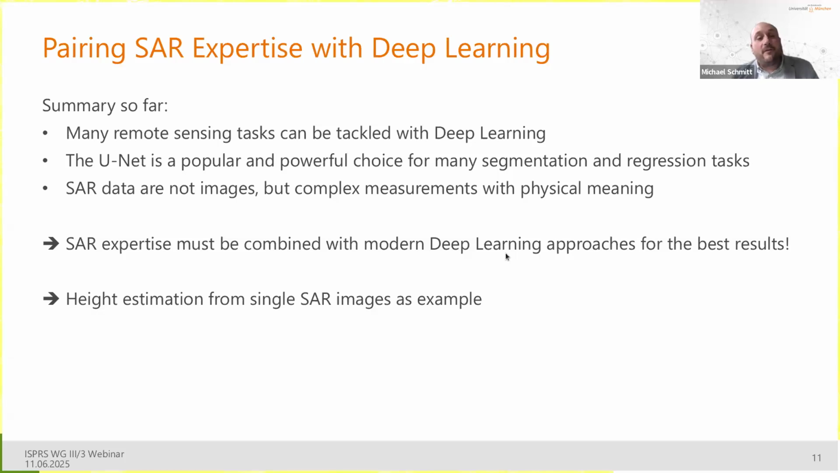And therefore, to summarize until here, we can say many remote sensing tasks can be tackled with deep learning, and this is really being done avidly, or has been done for about 10 years. The UNet is a very popular and powerful choice for many semantic segmentation and regression tasks, any task where the output is more or less similarly resolved as the input. And finally, SAR data are not images, but complex measurements with physical meaning. And therefore, the hypothesis of this talk is that SAR expertise must be combined with modern deep learning approaches for the best results. And I will illustrate this using height estimation from single SAR images as example.